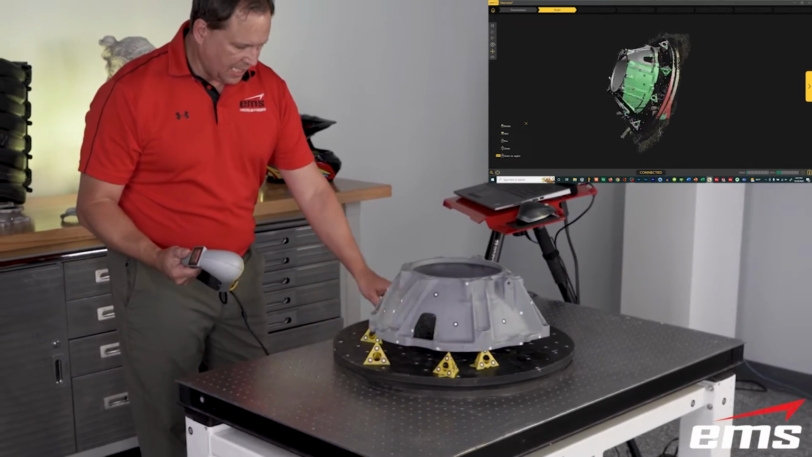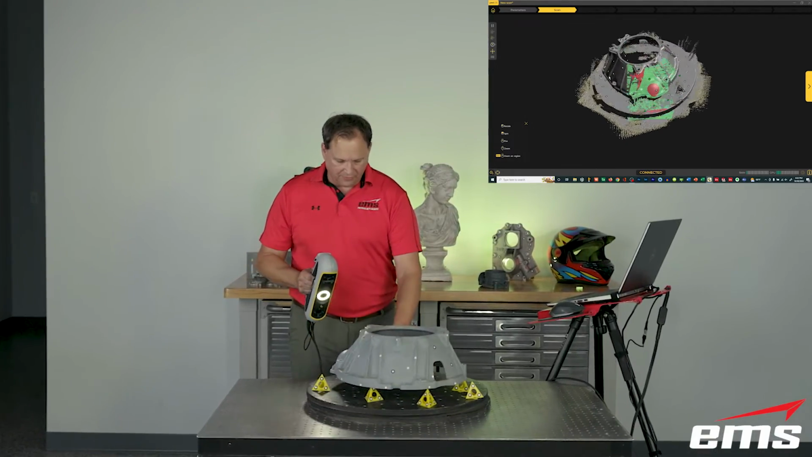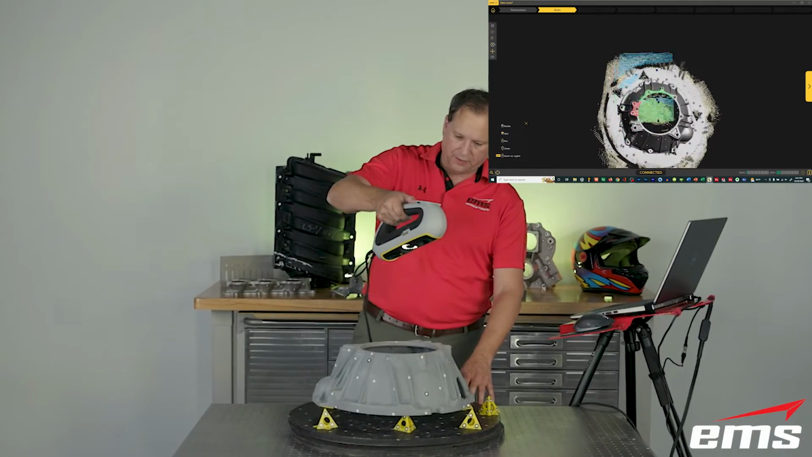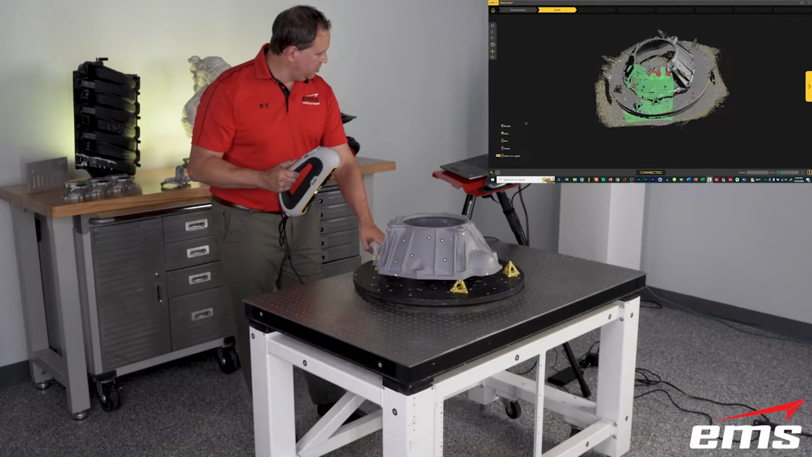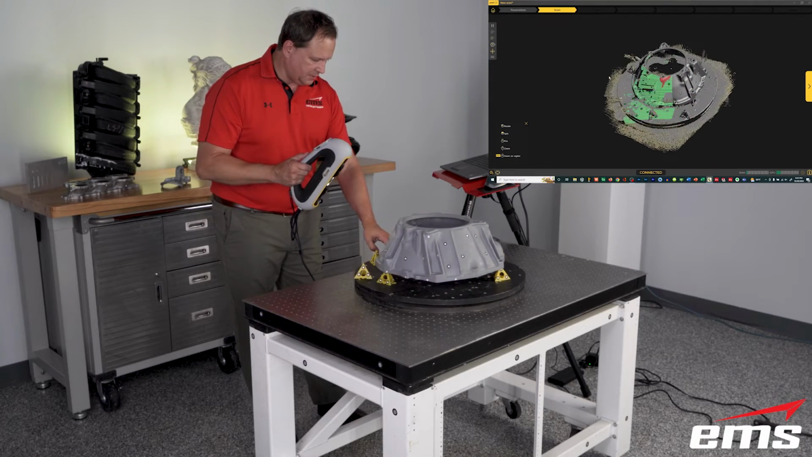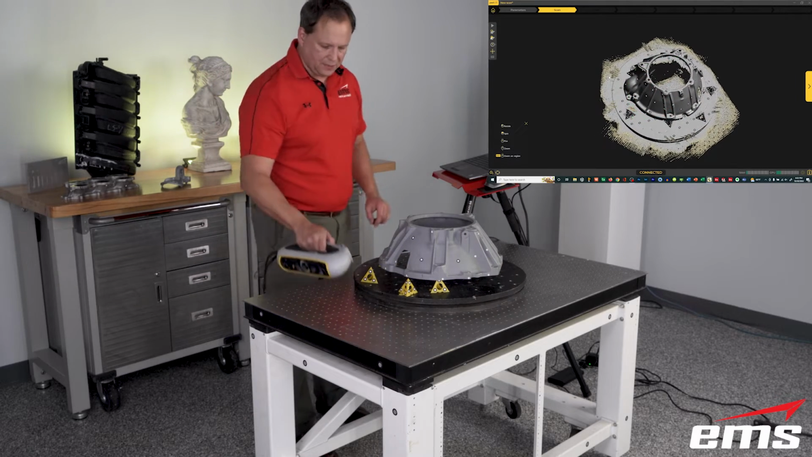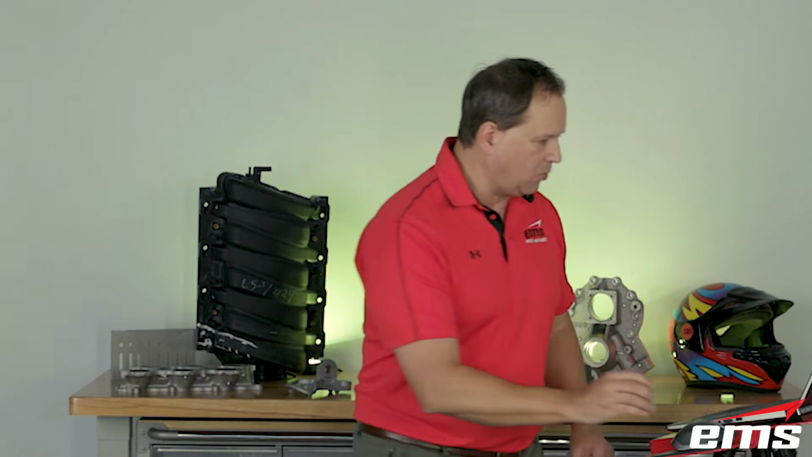So at the end of the day, it's up to the user to be able to scan everything you need. And you only have to scan what you need. If there's areas of this part you don't care about, you don't necessarily have to scan them, okay? So we move around, we get everything we think we need. And I'm not going to spend a ton of time on this, but this is enough for the demo. Okay? As holes get smaller, that's where you'll spend more time.